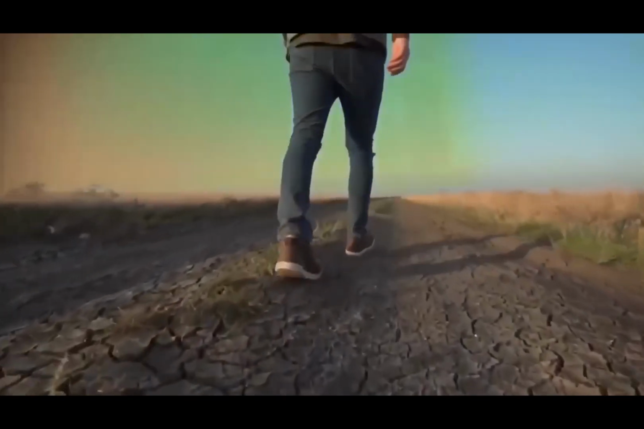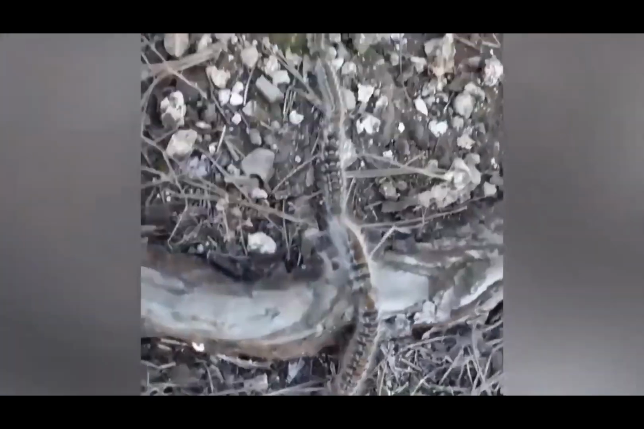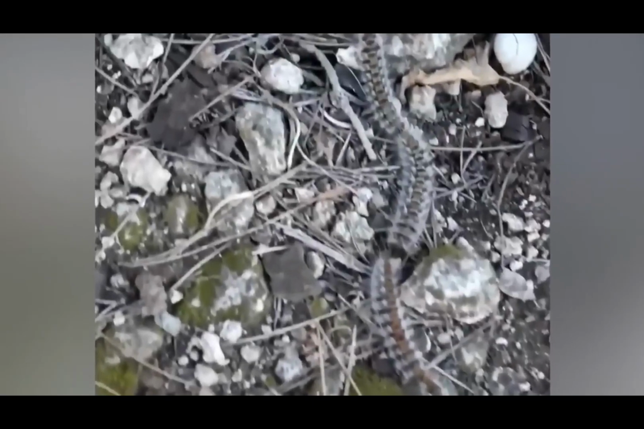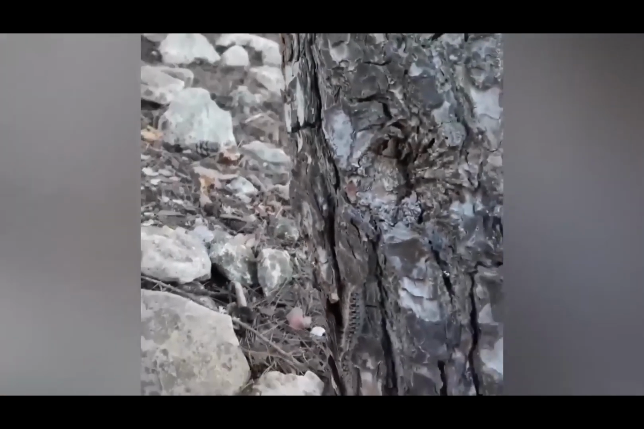While taking his usual stroll, an Australian man stumbled upon an intriguing creature that resembled a worm but possessed some peculiar characteristics. What truly sets it apart is not its worm-like appearance, but rather its remarkable length and segmented structure. I've never witnessed a worm of such considerable size before.